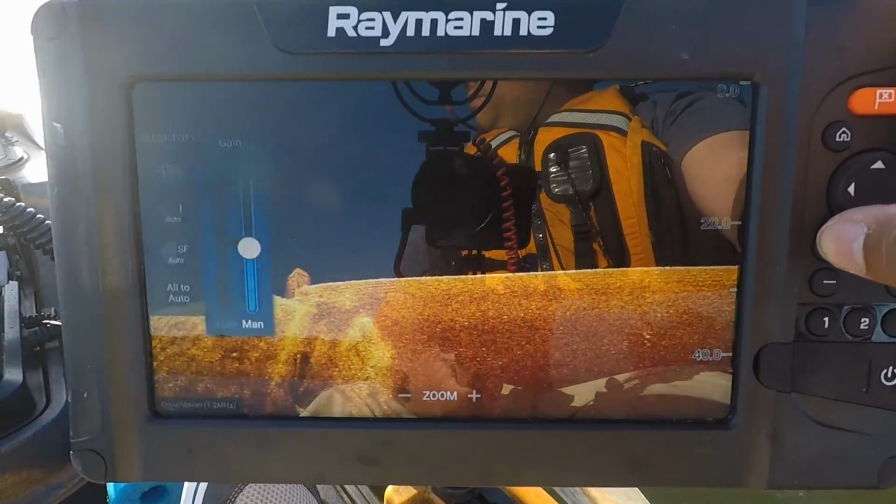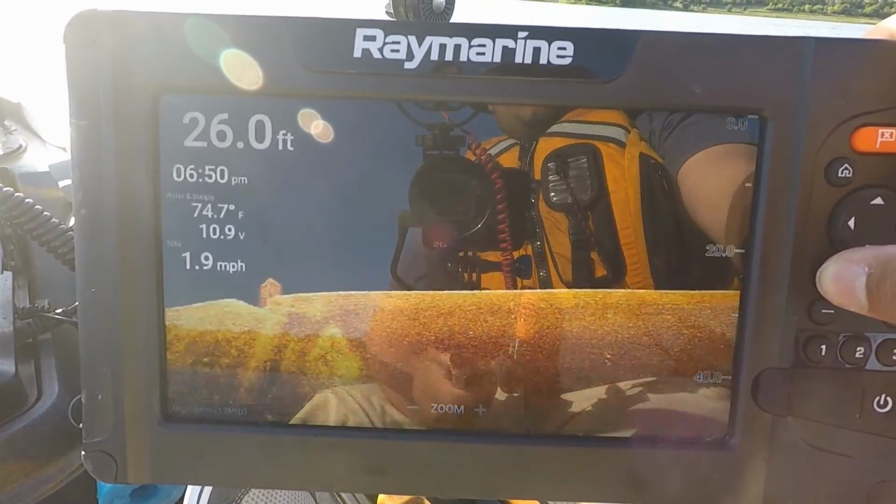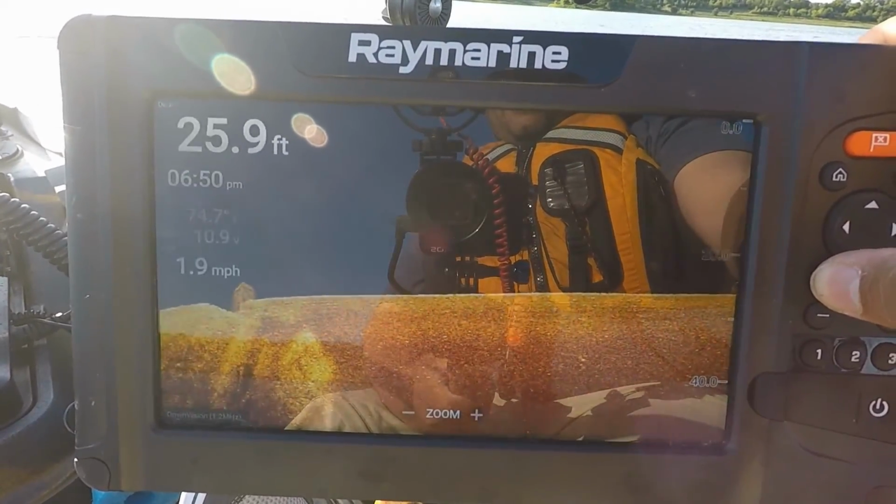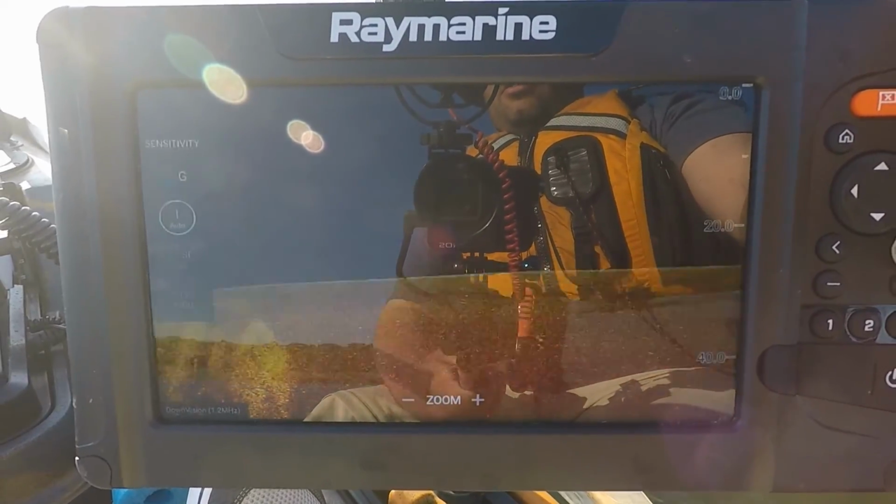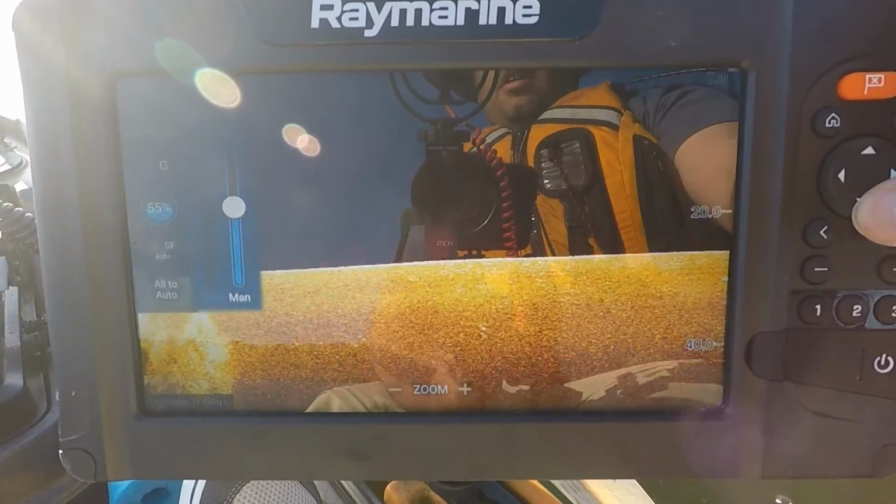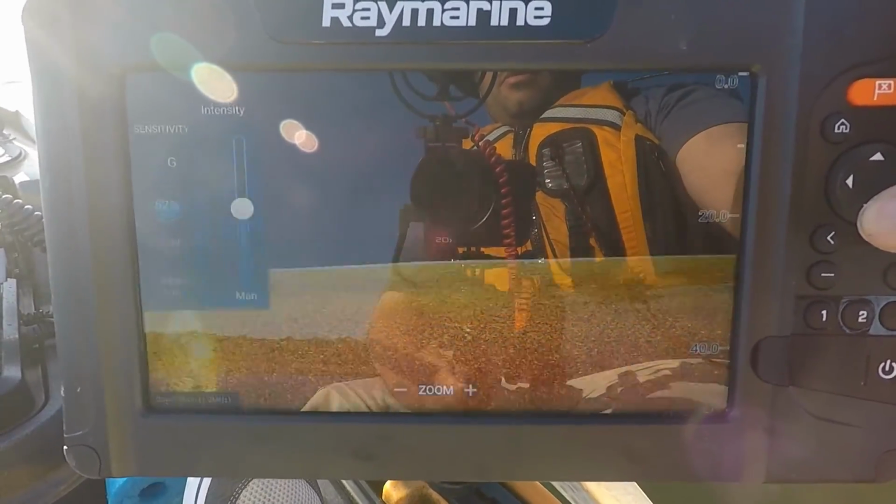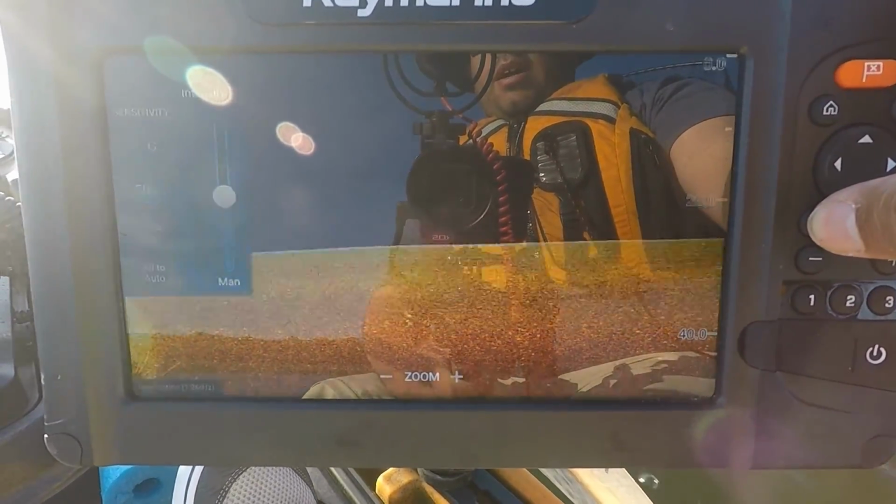So if your head unit is further away from you, this just helps with being able to see it through your polarized glasses, I find. So right around that range. Next, we go back in here to intensity. I have it here at 55, but we can adjust it just a little bit to about 50, and that looks really good. Everything's popping out really well.